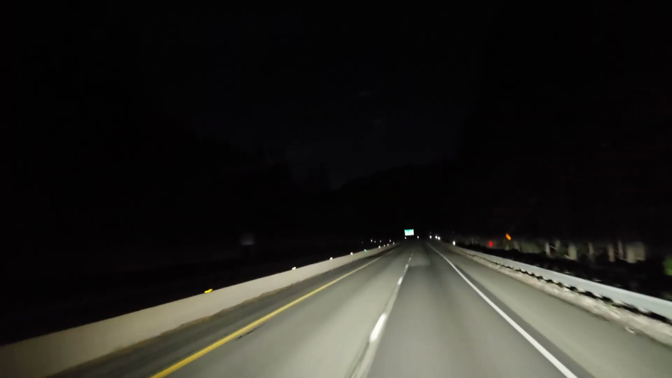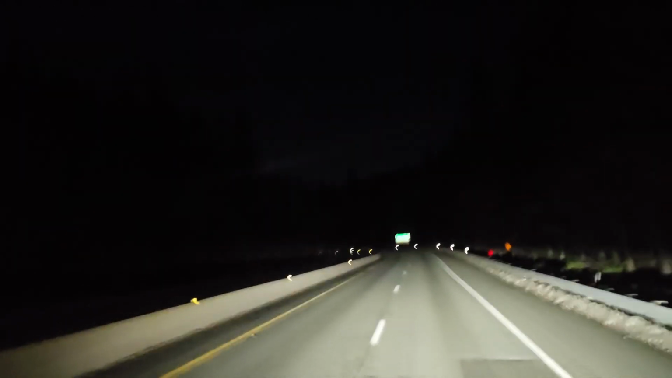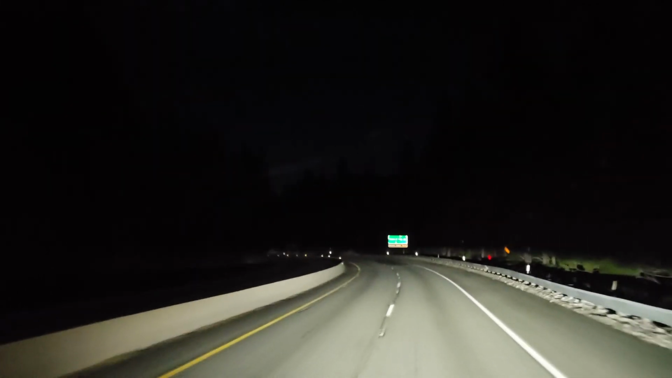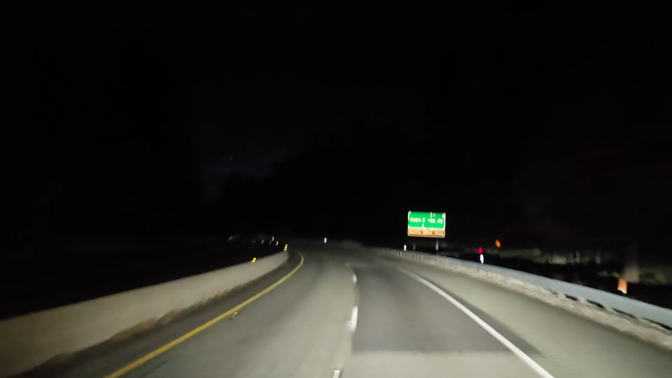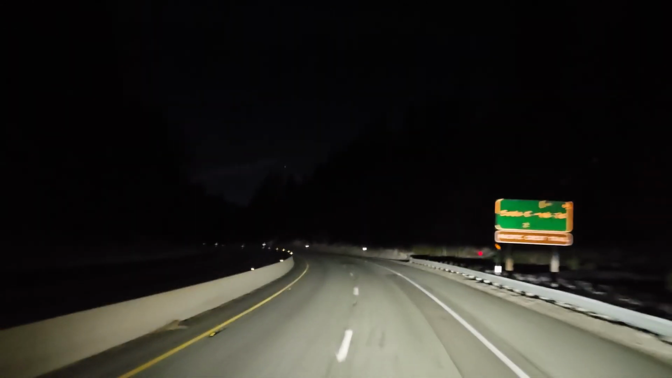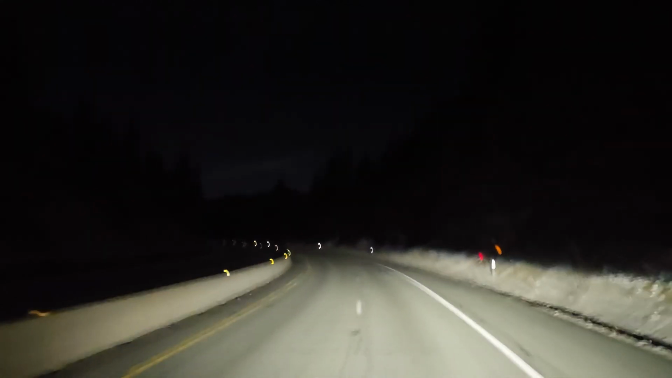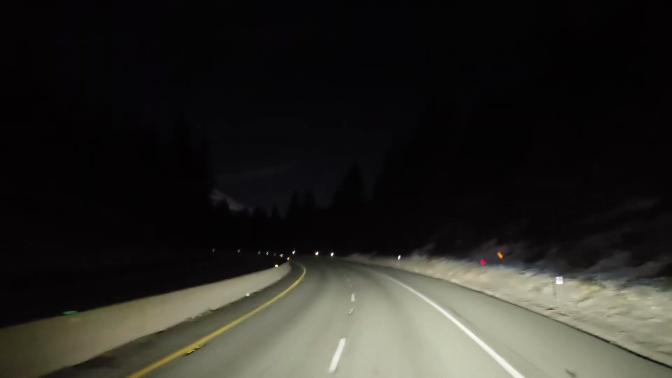Currently right now, I'm loaded. I picked up a load in Tipton, California at the Ventura Coastal. It's a load of some orange juice stuff. I'm currently right now in Shasta, California. Temperature outside is 27 degrees. Just figured I'd give y'all a little bit of night driving.